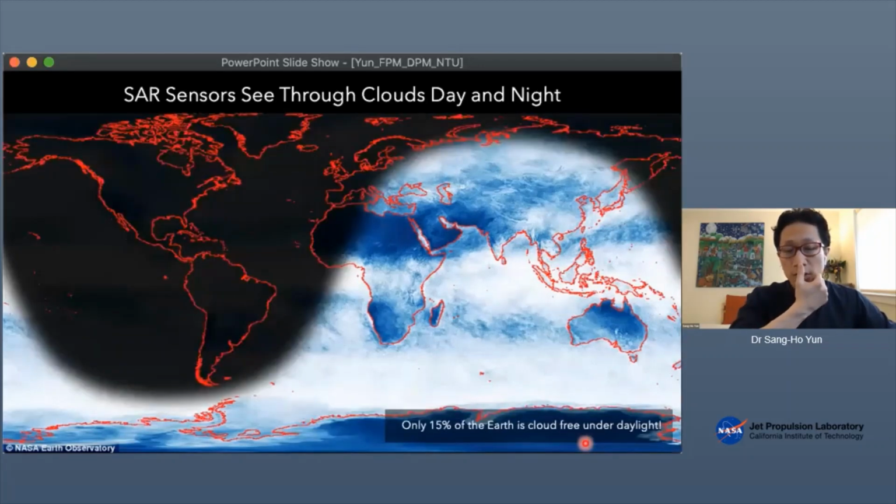And of course, optical imagery requires sunlight. But radar sensors carry their own light source. It's a radar transmitter. So you don't have to rely on the sunlight. So that's why it can image day and night.